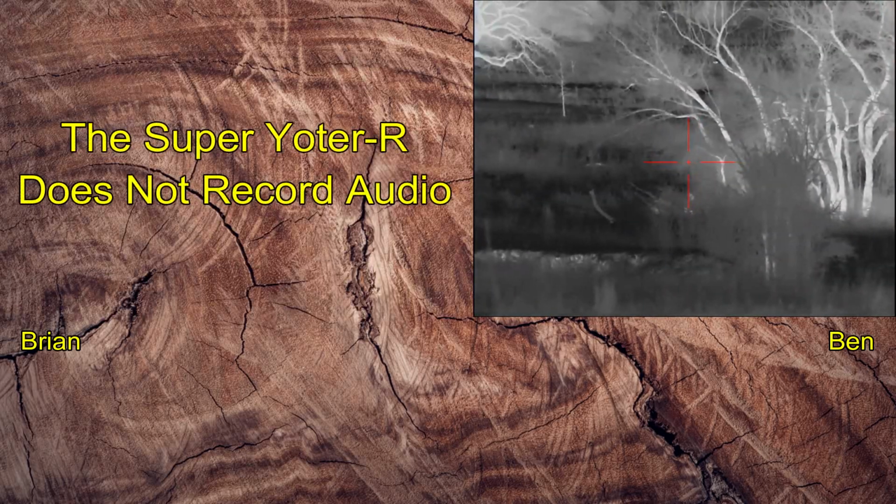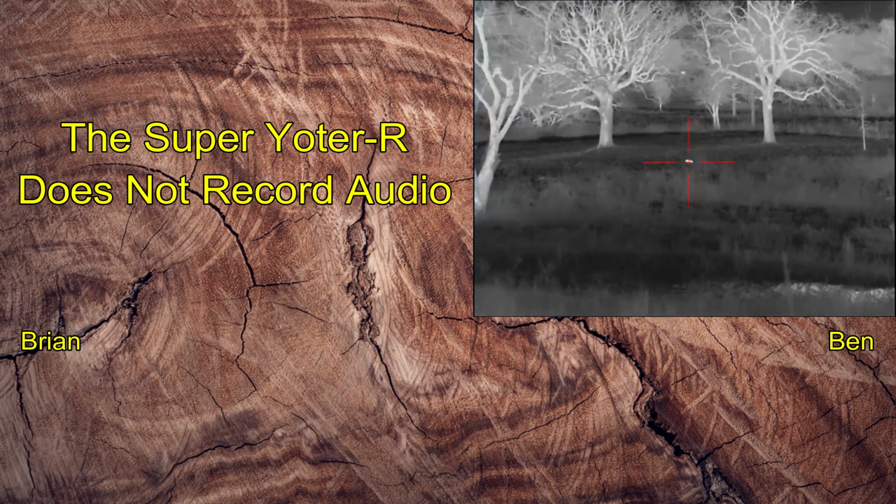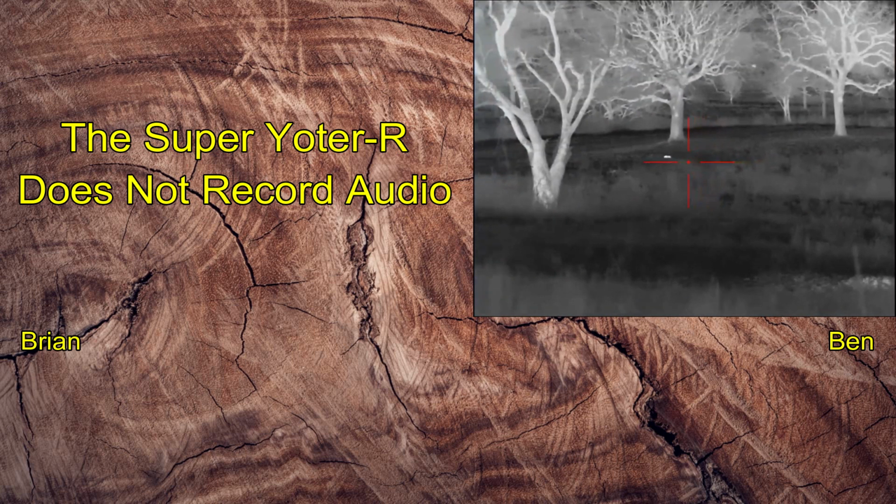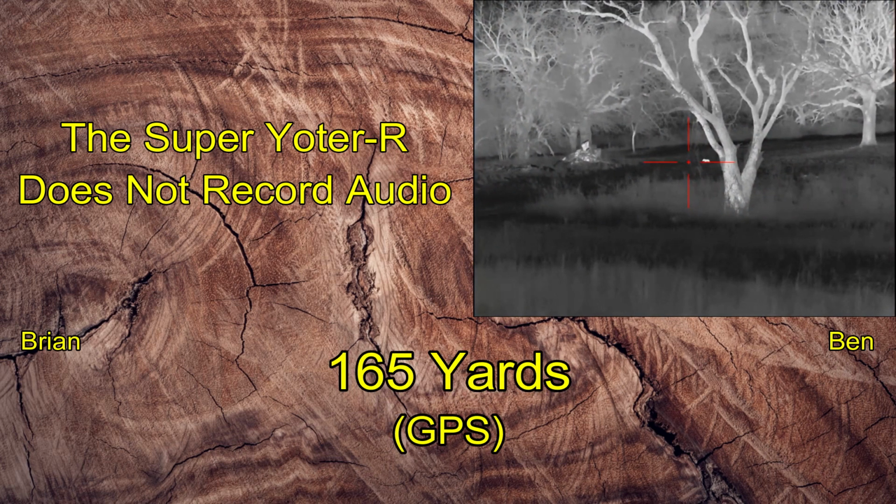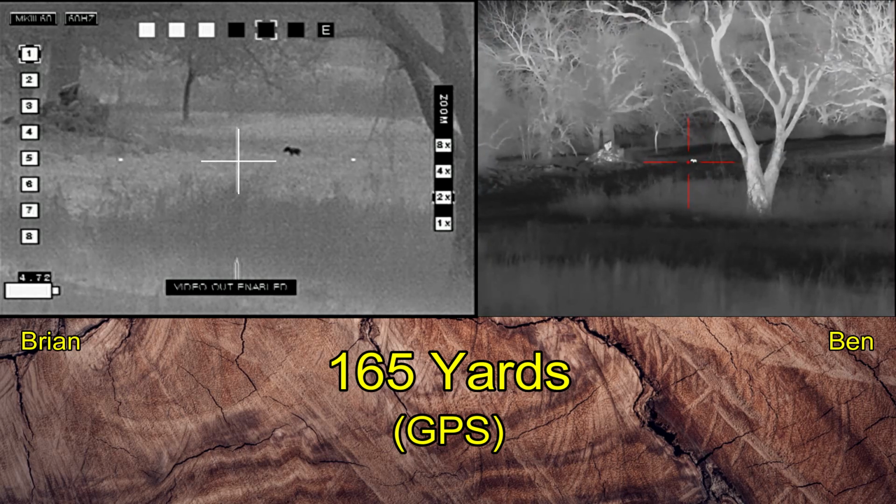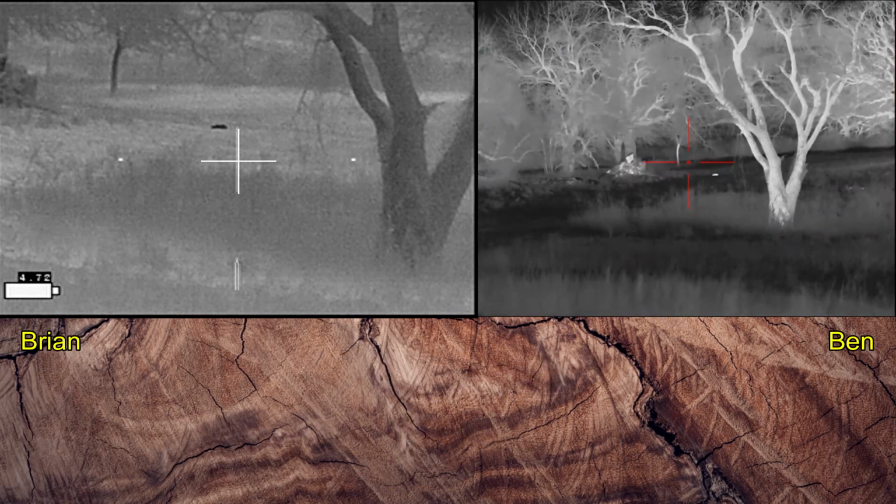I figured the hunt was over at this point and shut off my recorder. Ben's doing final scan through his scope, sees this one piglet running in the distance, tells me he's going to shoot it. I get my recorder started. It stopped. Nice.